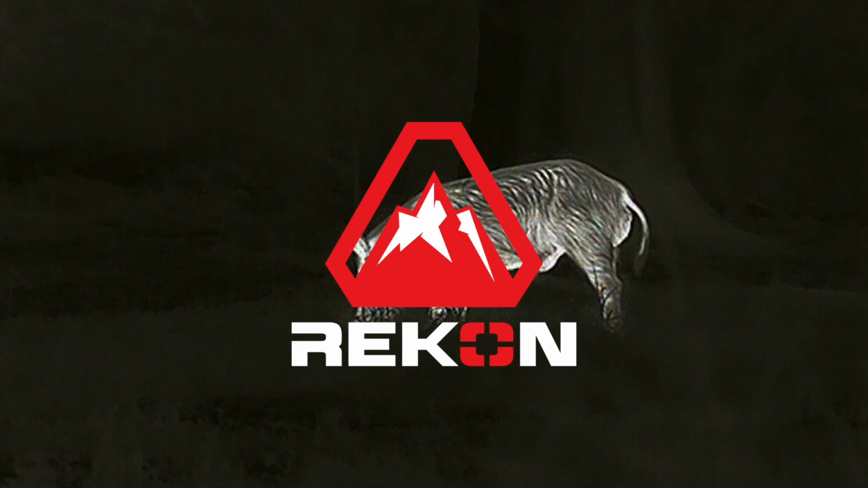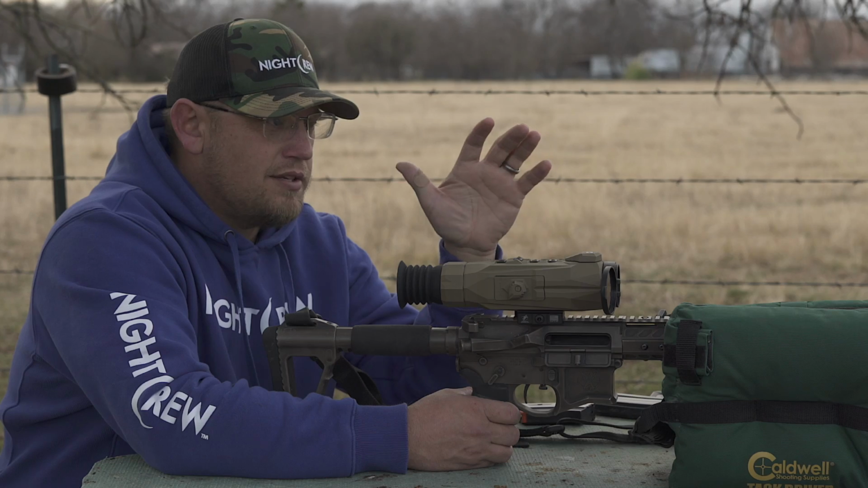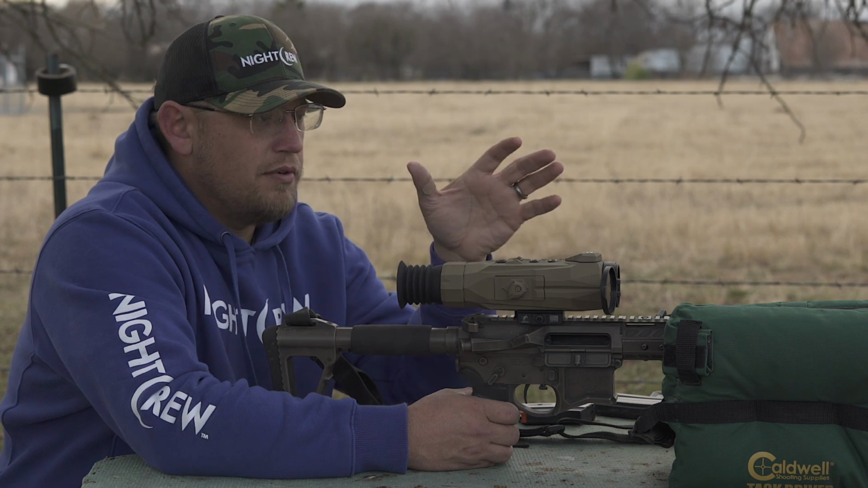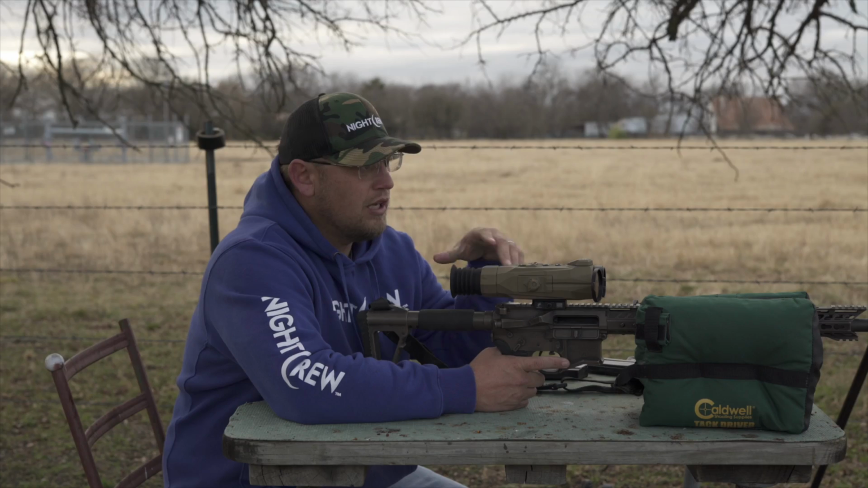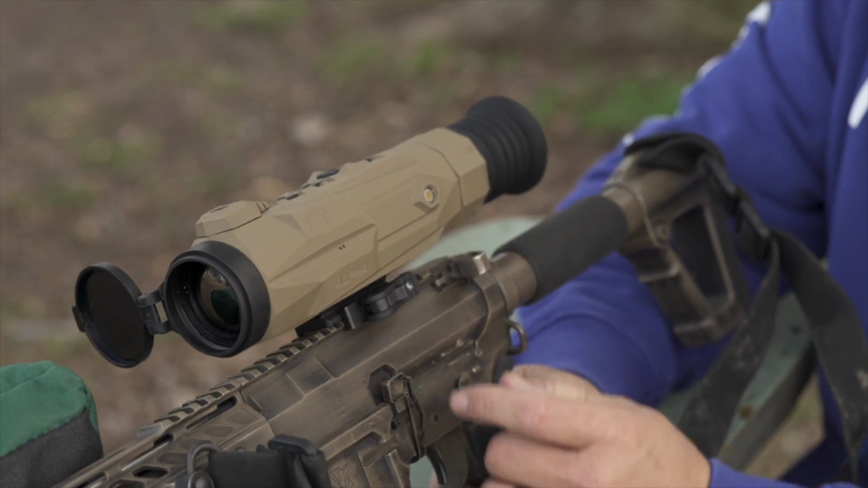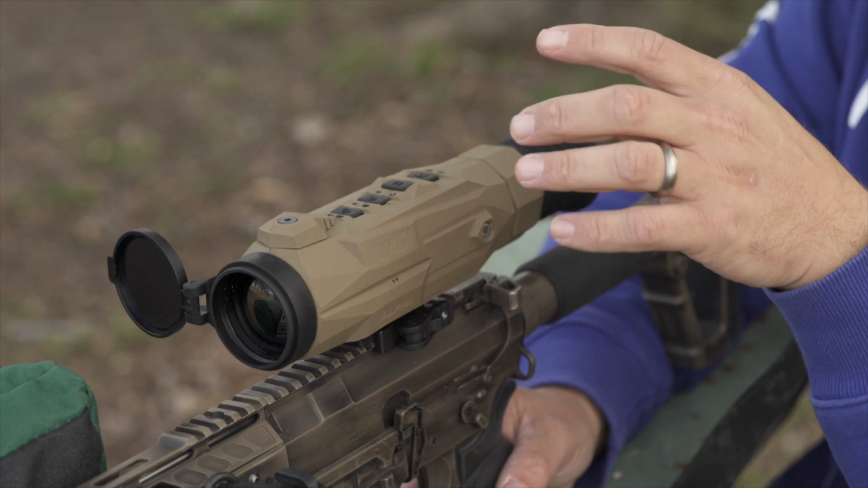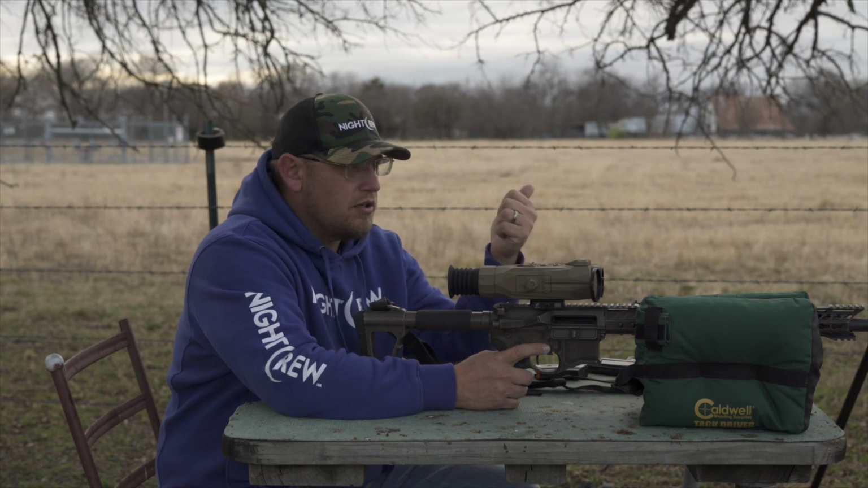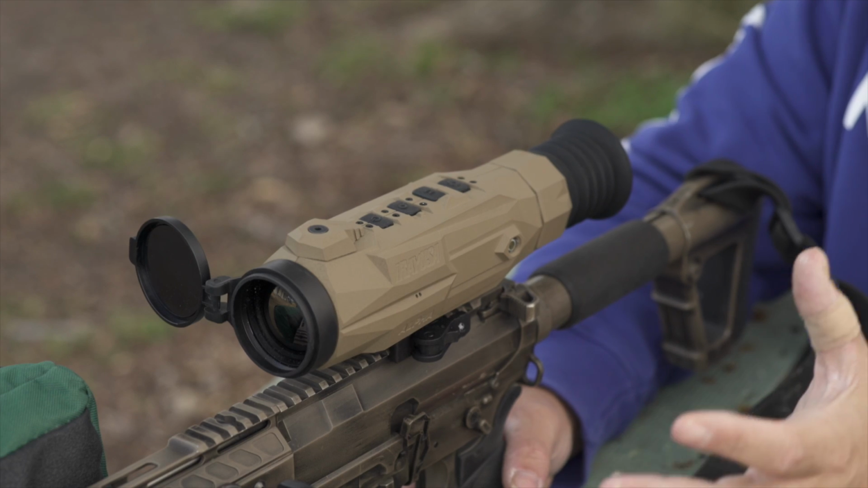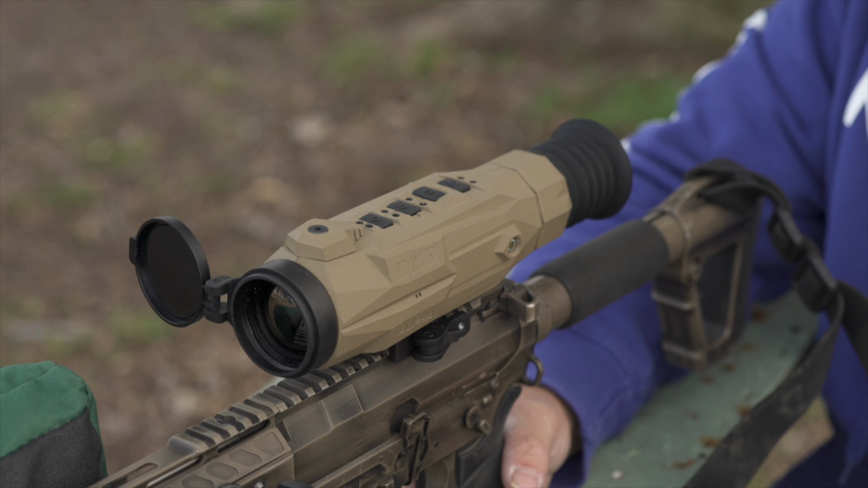There's so many different things that have been built into the scope. There's absolutely no way that someone that wasn't a night hunter developed it. There's so much knowledge that's been poured into this unit. It's mind-boggling. You can go through this scope section by section and see all the fine details that were actually incorporated into this scope through years of knowledge, years of failure, and what they liked and what they disliked about all the other thermals that they've ever used.